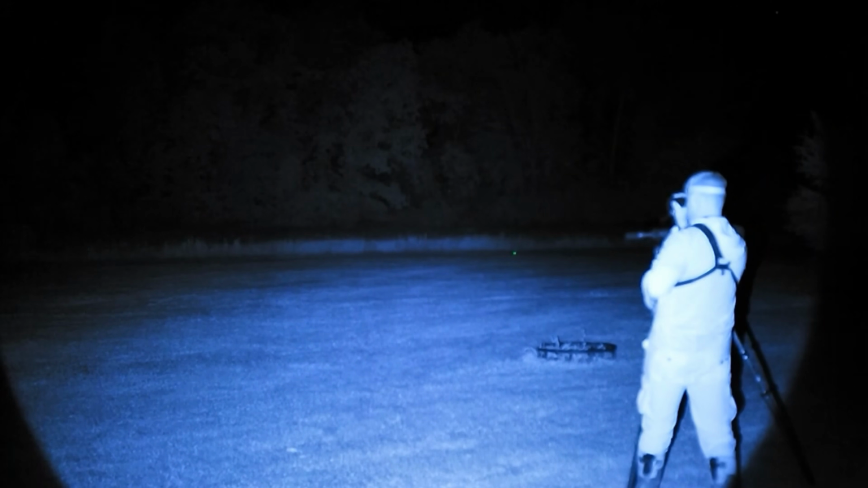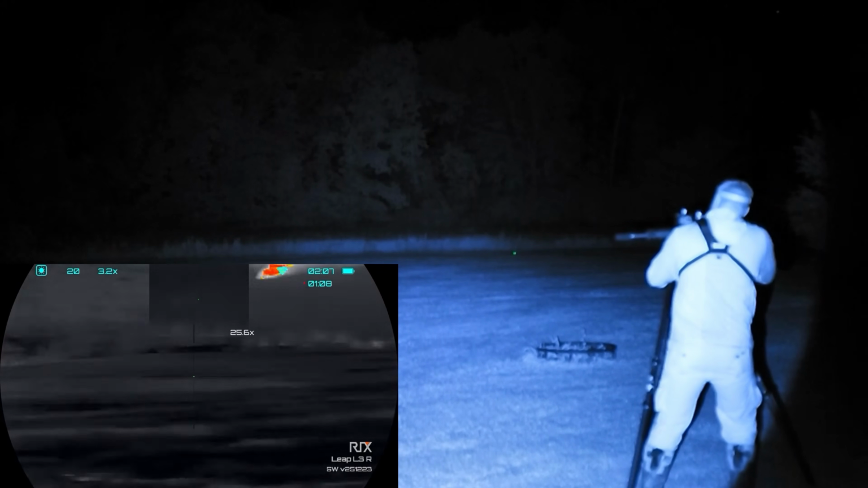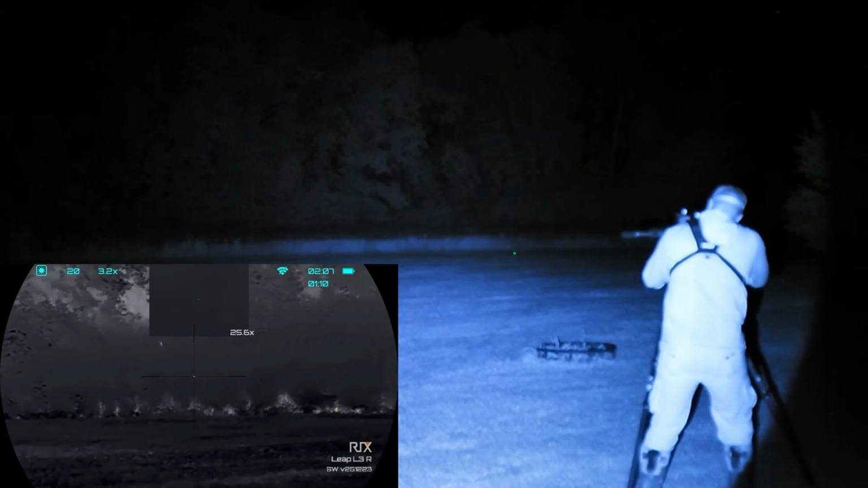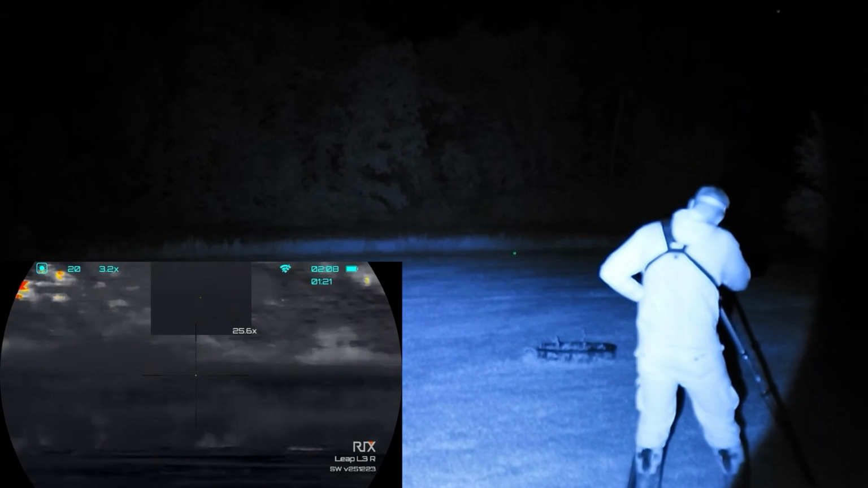Start now with that Fawn Distress again. So I muted the call when this coyote came in, and it ends up losing interest and going back out of the field, and I'm like, oh, here we go again.